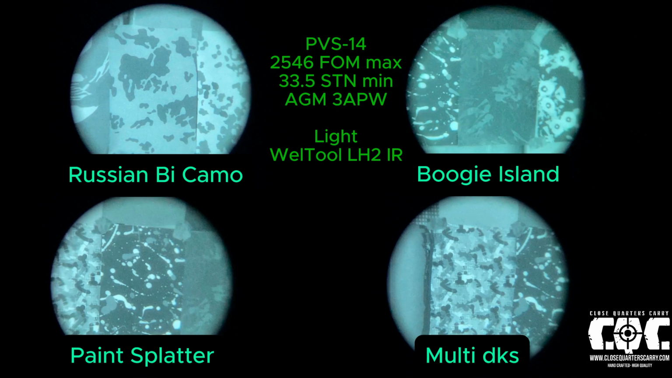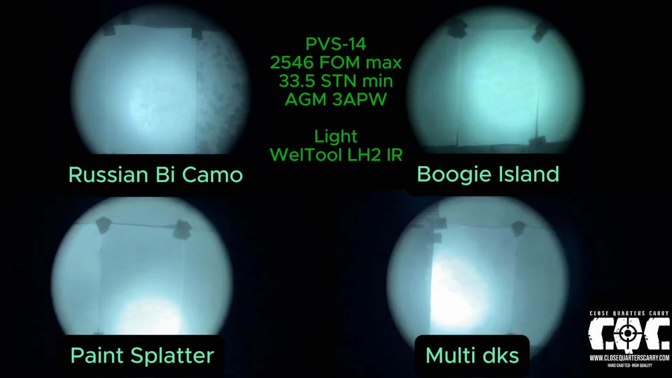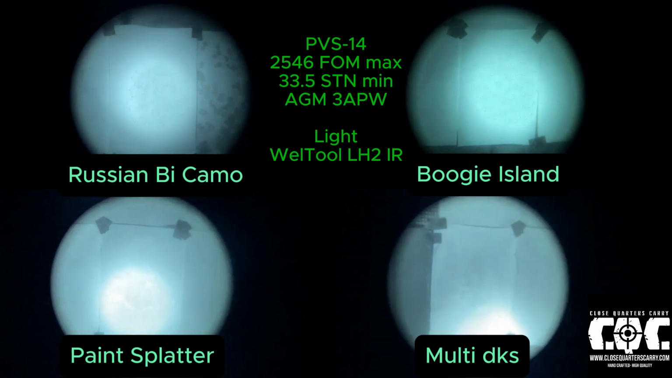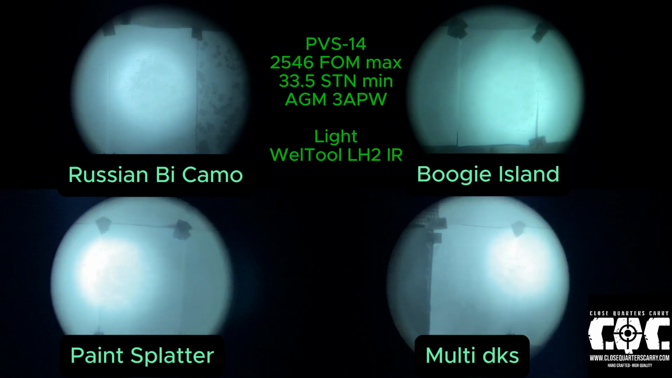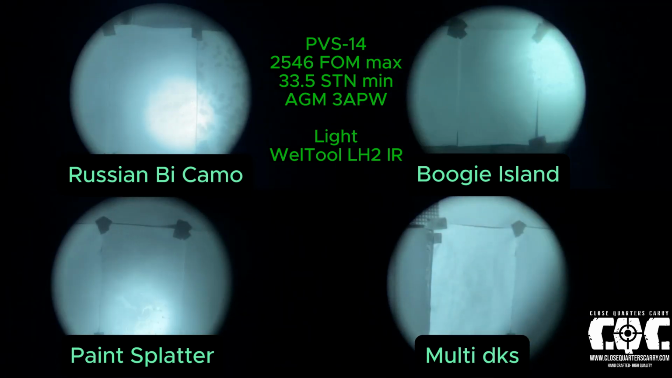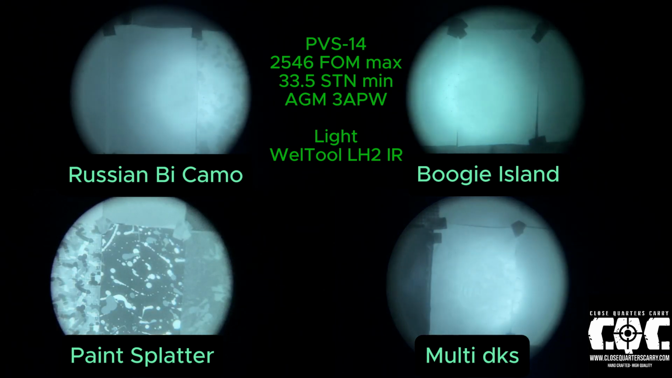And lastly, we have a few of our fun prints. Up at the top, we have the Russian bi-camo, which completely whited out as well. But what would you expect from the Russians? I'm sure somebody got paid off for that one. Boogie Island was another one. Boogie Island, paint splatter, and multi-dicks. All of them, unfortunately, completely whited out underneath IR light. They were fully reflective to the lighting itself, and none of these would be ones I would recommend if you were looking to hide from an enemy that was using night vision.